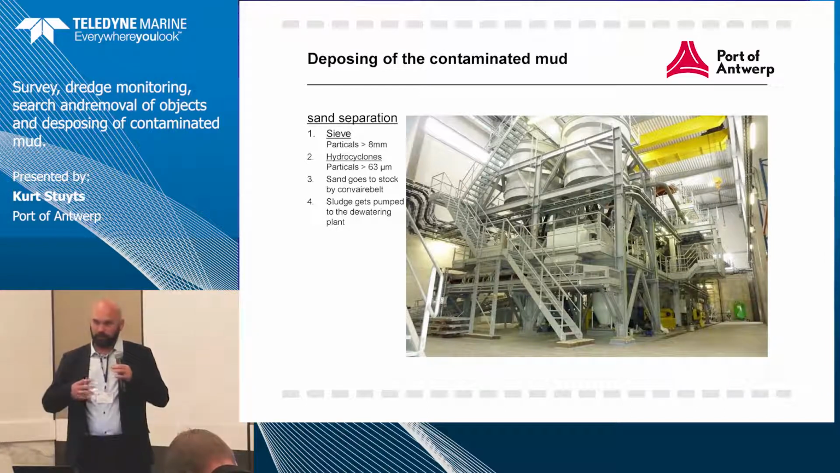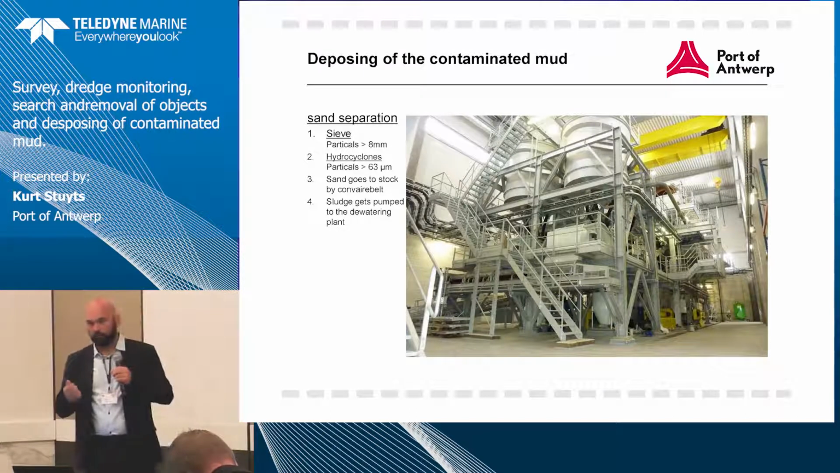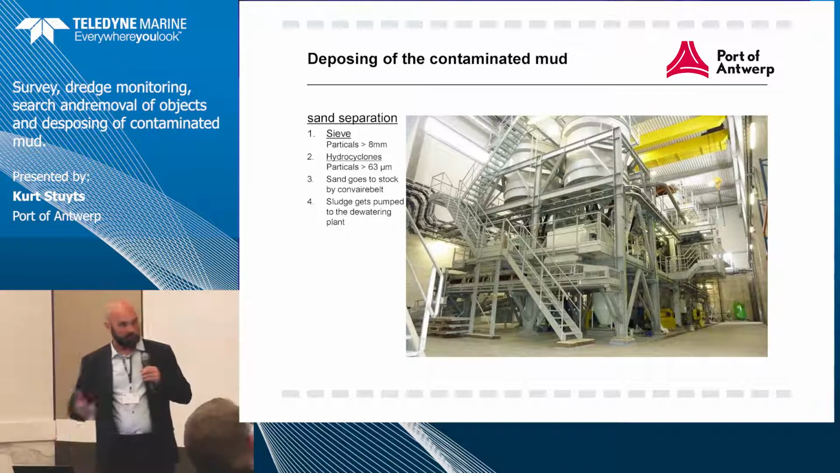For the first part that it goes through in the sand separation, it goes to a sieve where all particles above 8 millimeters get filtered out. So small rocks, plastics, metals that are still inside it get filtered out.